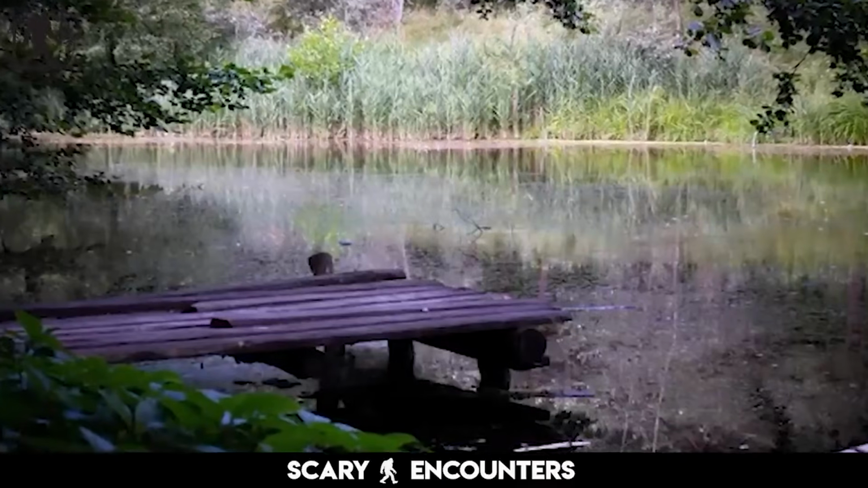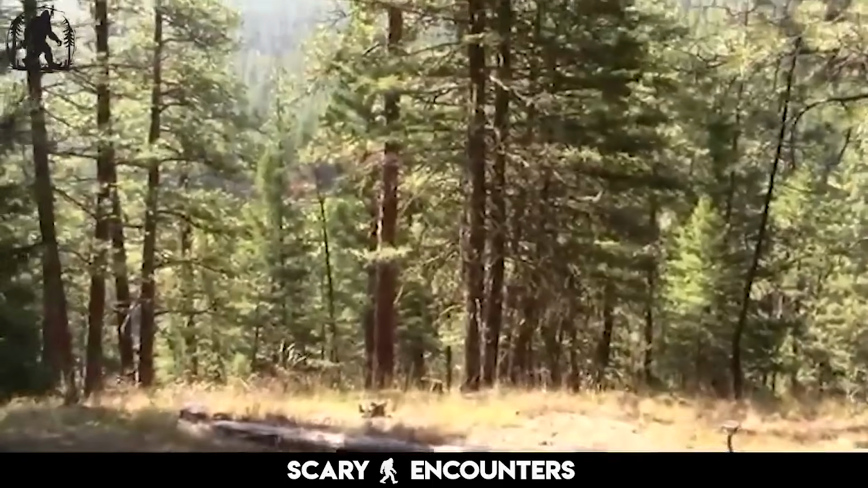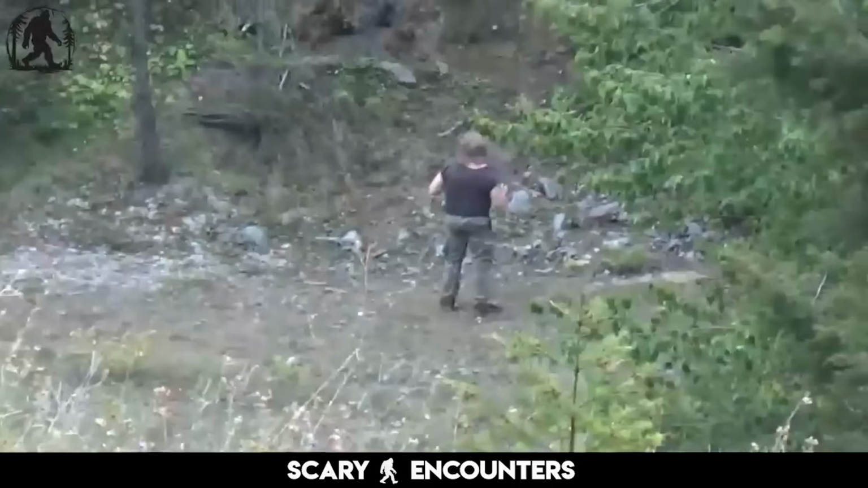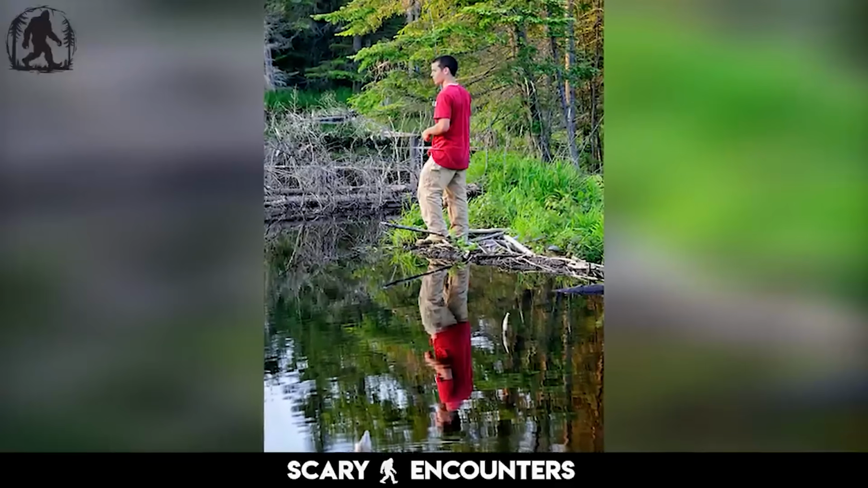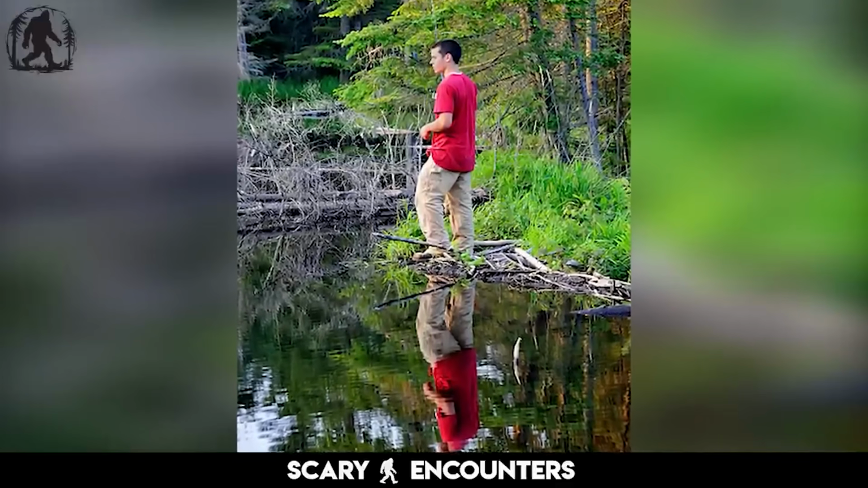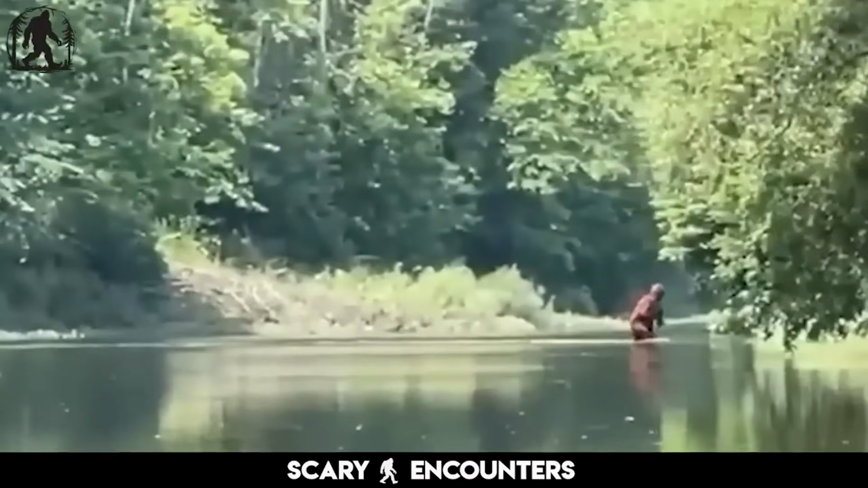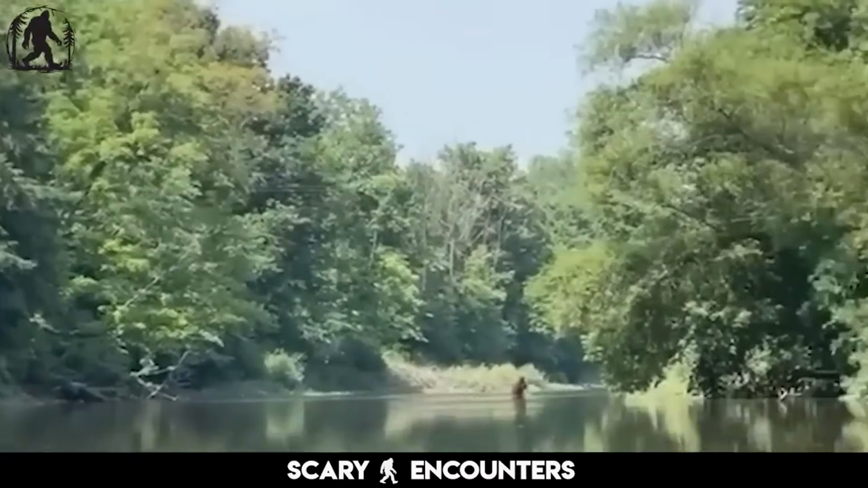While tracking a fallen duck, the hunter approached a secluded pond, carefully making his way through thick, tangled brush. The footing was difficult, and it took time to reach the water's edge. But when he finally crested the embankment, he froze. Just a few feet away, standing waist-deep in the water, was something unlike anything he had ever seen before. It wasn't an animal, at least not one he recognized. It had a powerful build, dark fur, and a face that radiated intelligence, and something else.